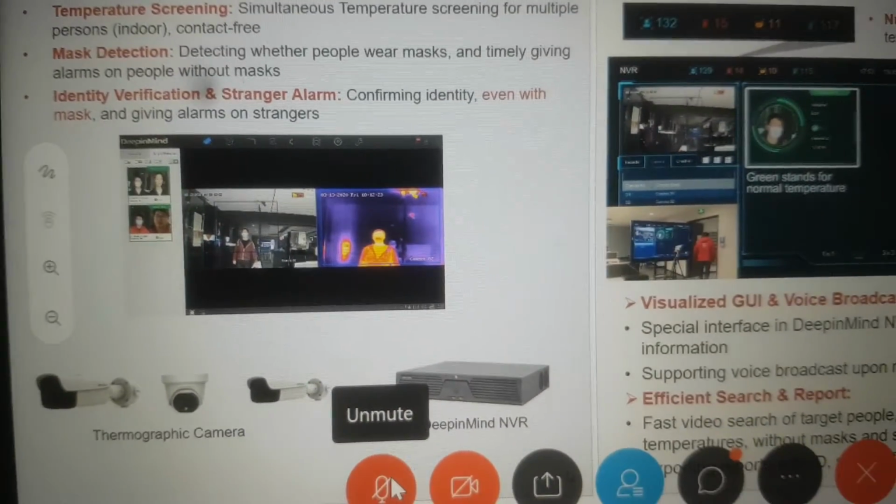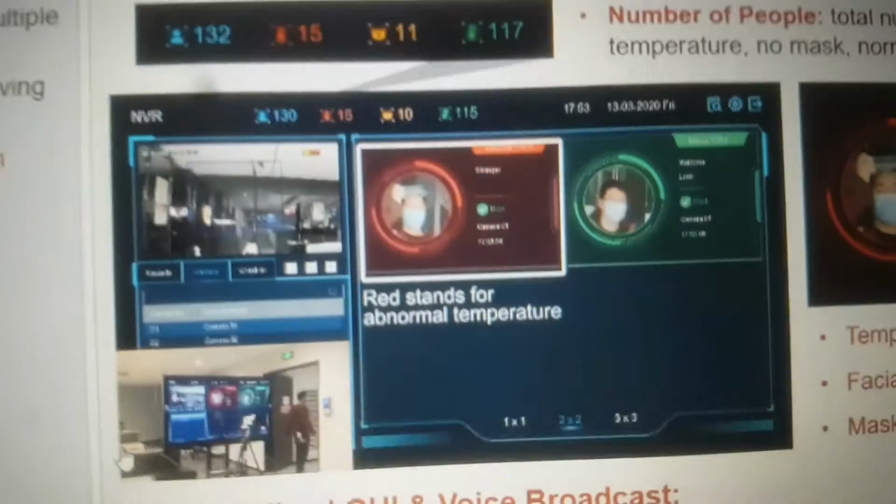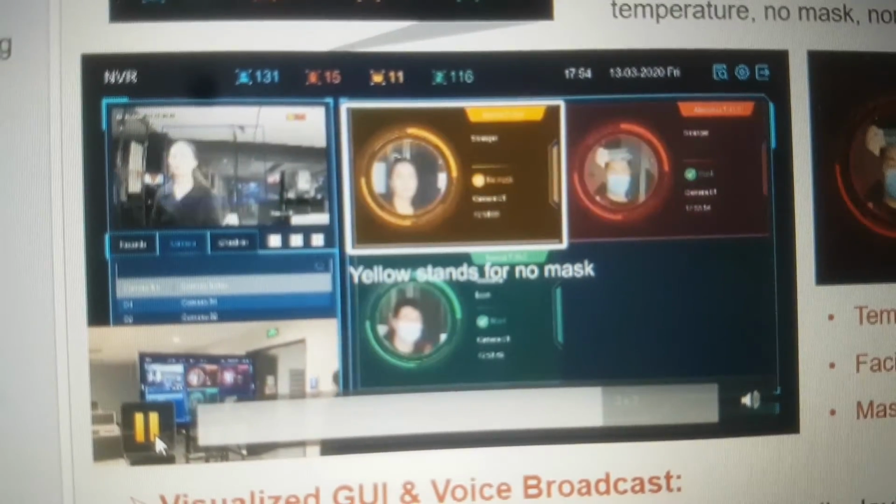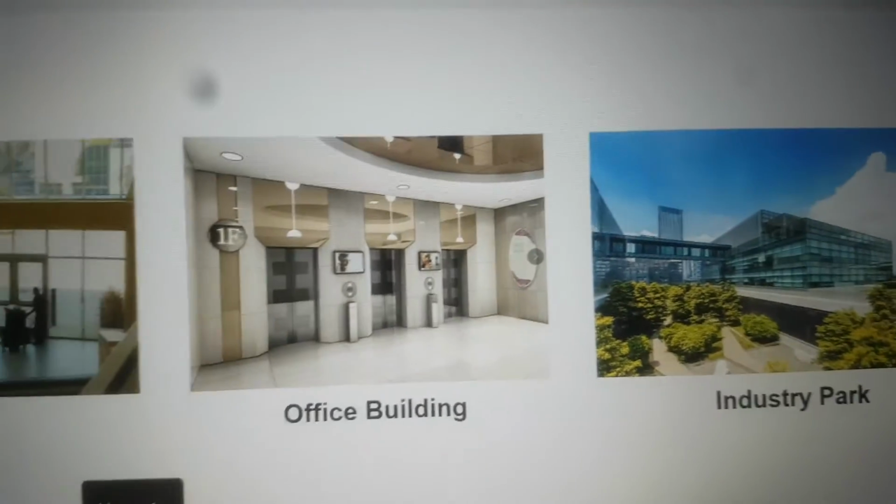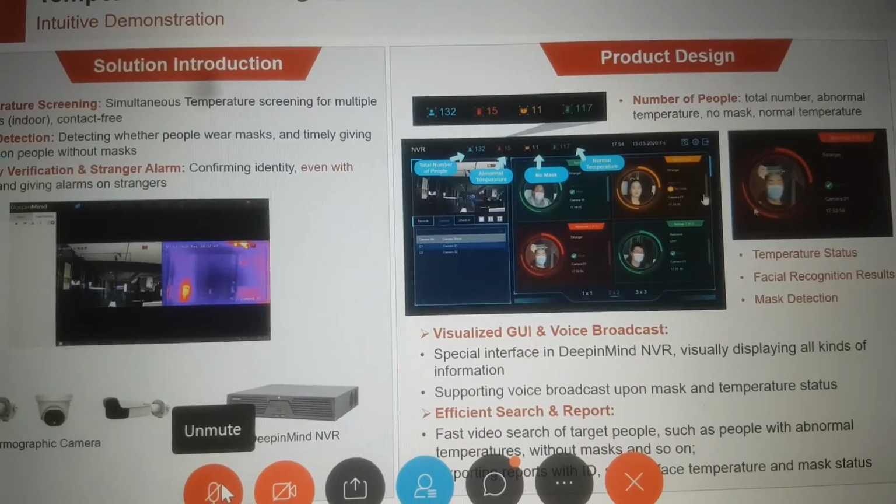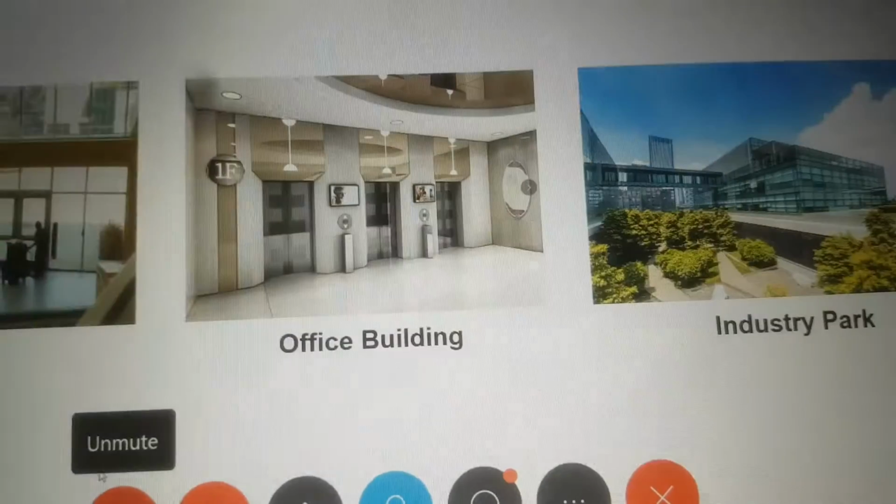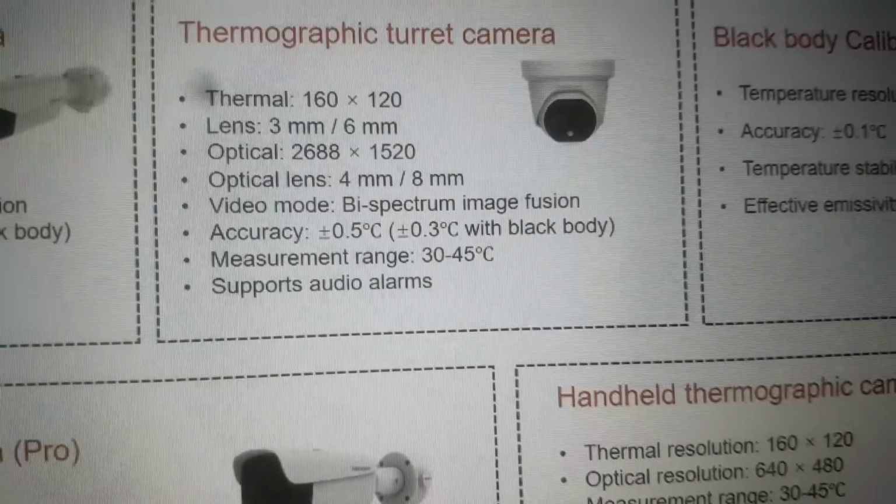If it's a normal temperature, there will be an announcement, and if it's an abnormal temperature, again there will be an announcement. If a person is not wearing a mask, again there will be an announcement saying to wear a mask. Even the report, search, and all those things will be much more accurate and precise, and we can get more information with the help of Deepinmind NVR. Various applications are colleges, office buildings, and industrial parks. So this is our product showcase.